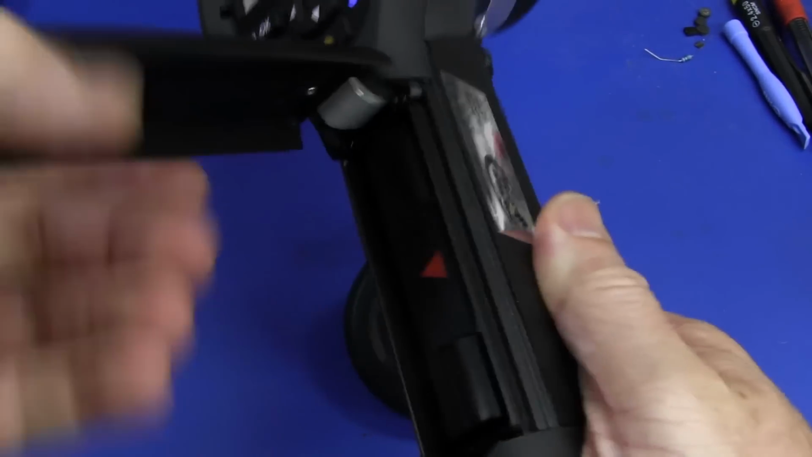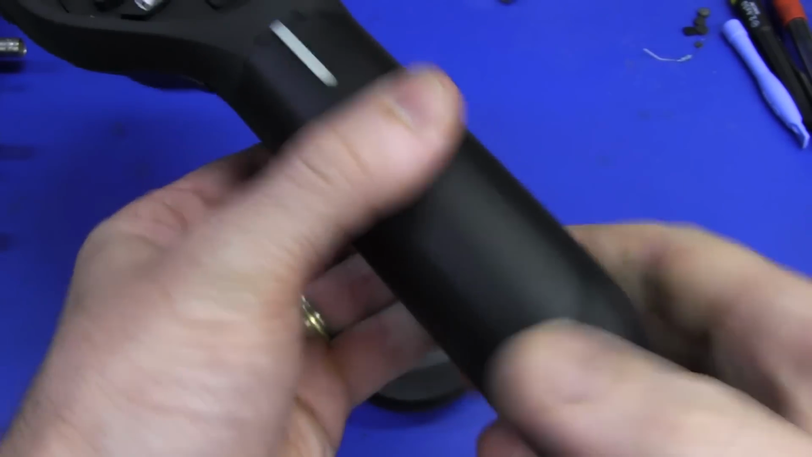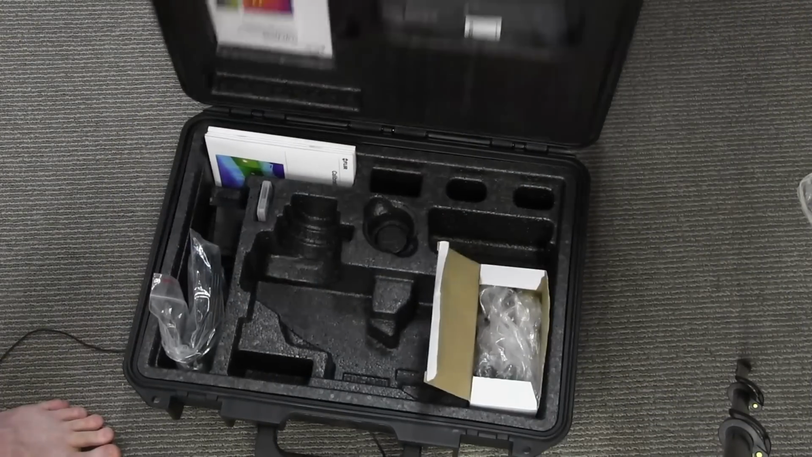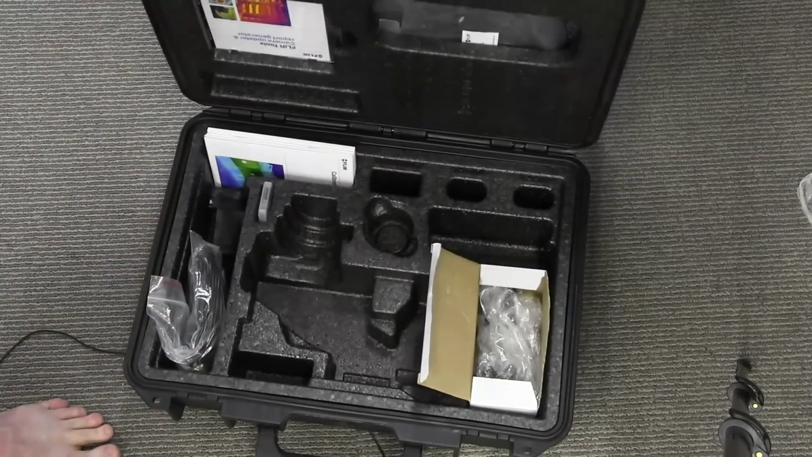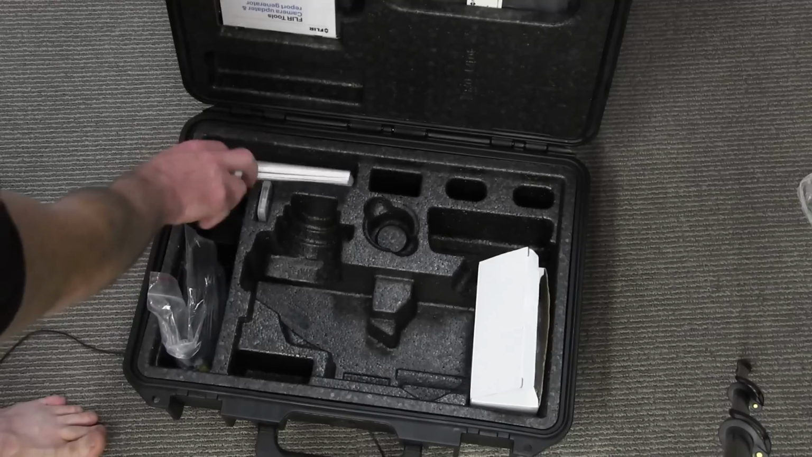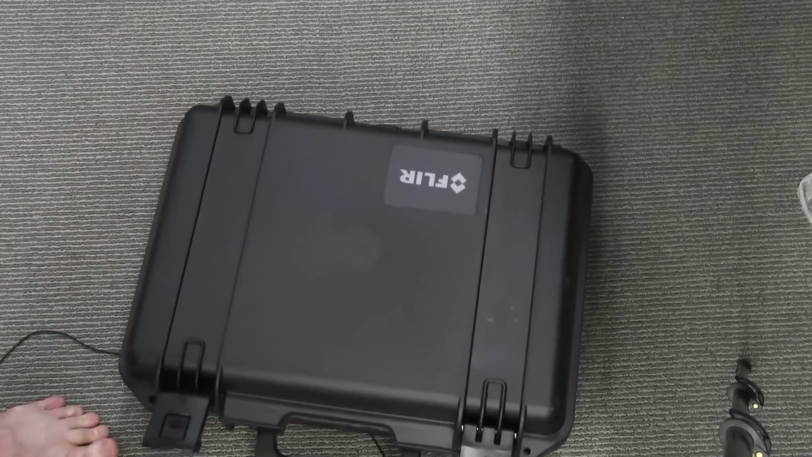Now we have the battery in here. You get a separate charger as well, and it all comes in a funky case. Well, it'd want to for $12,000. And there's the funky case. It is very impressive. It's like a Pelican type flight case, and it comes with the charger, spare battery. I've got the other battery charging at the moment. The connection leads, a couple of quick start guides, and some software, because I'm sure you can do a lot more than what I'm going to show you today.